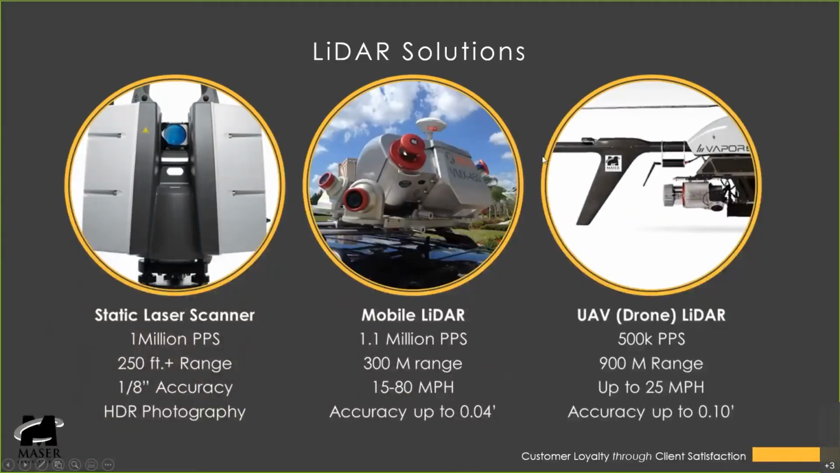So we're going to touch on the 3 main components of LIDAR, or methods of collection. Your first is static or terrestrial LIDAR scanning. Here, the equipment is set up on a tripod. Similar to conventional survey, you can collect up to 1 million points per second. Ranges vary based on the equipment used, but typically there's an effective range of about 250 foot, with some of the newer models and equipment drastically increasing that distance.